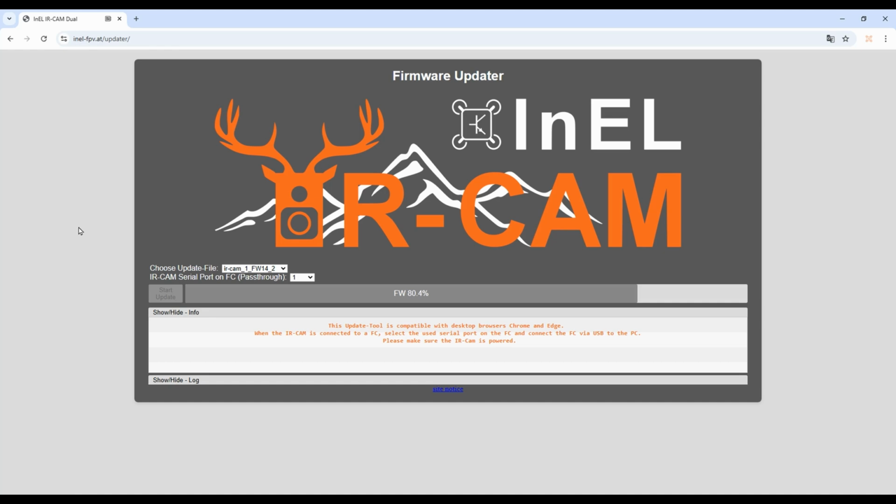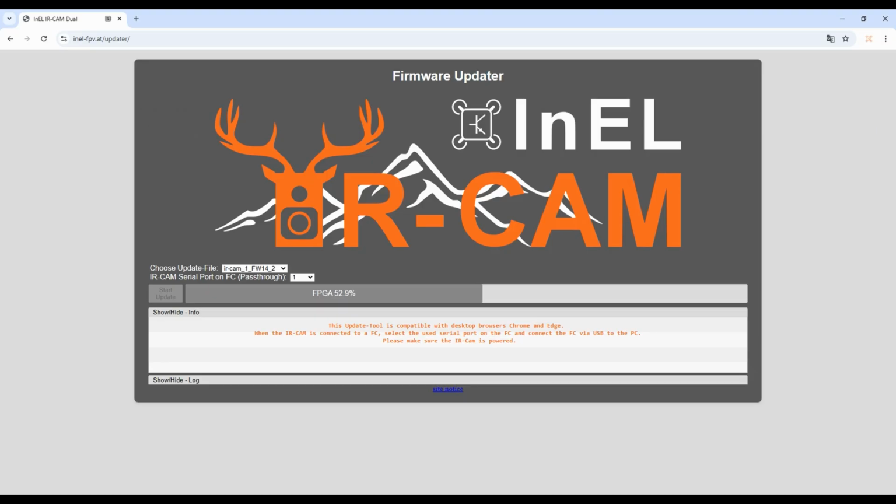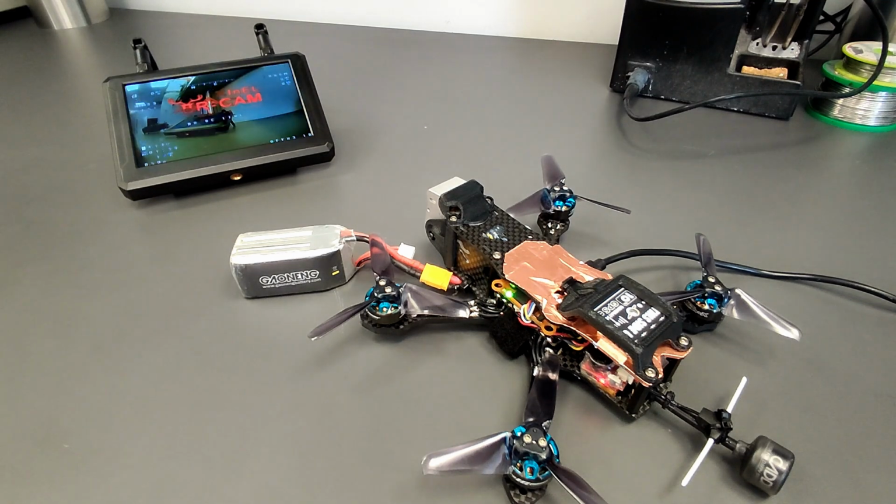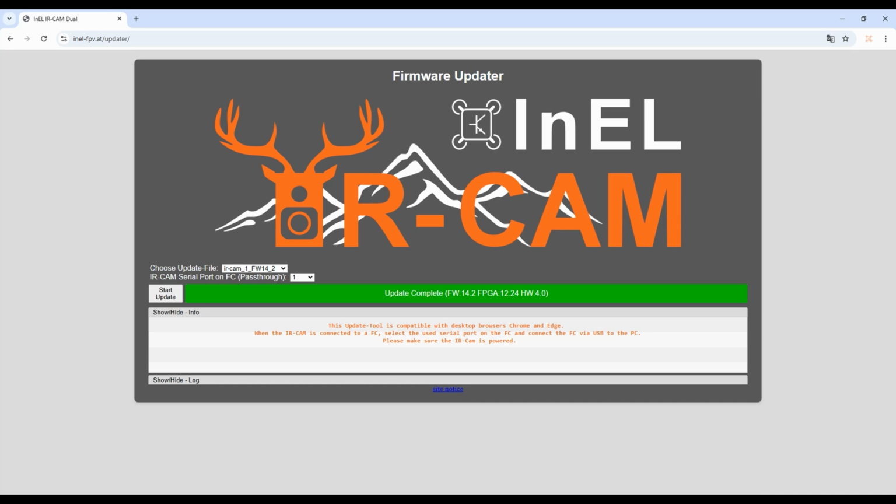The complete update process takes several minutes. During the FPGA update, no image is available. The camera reboots. And now the update process is complete. The new firmware version is displayed.